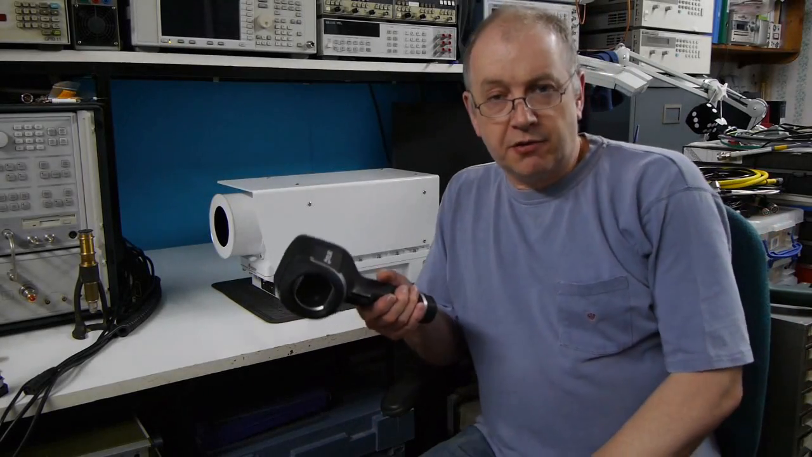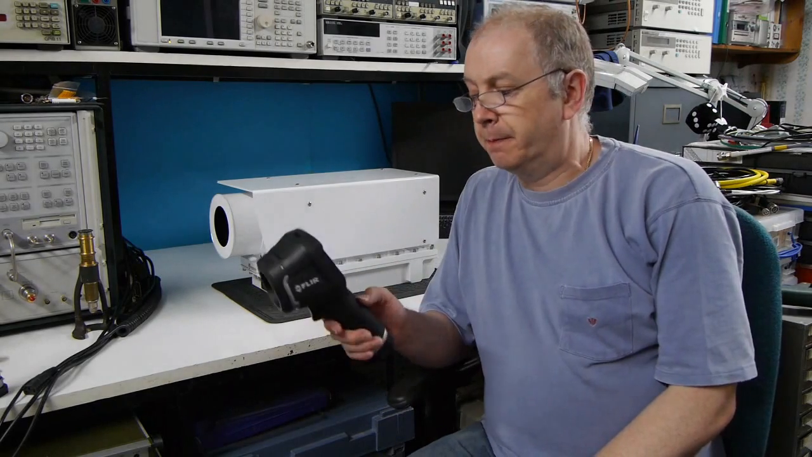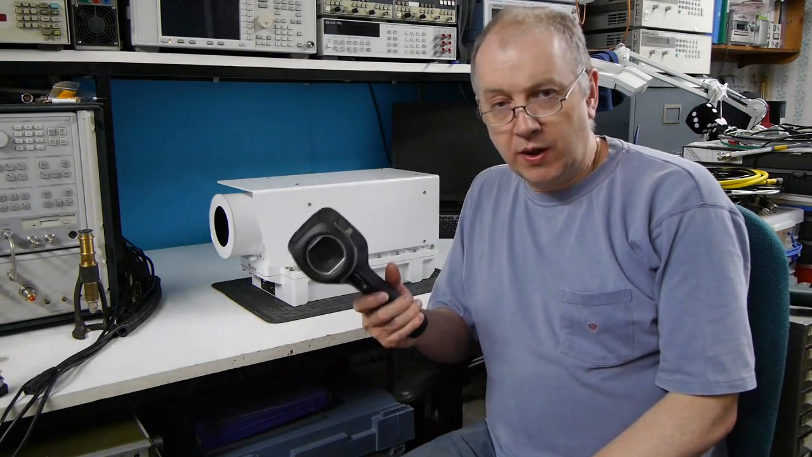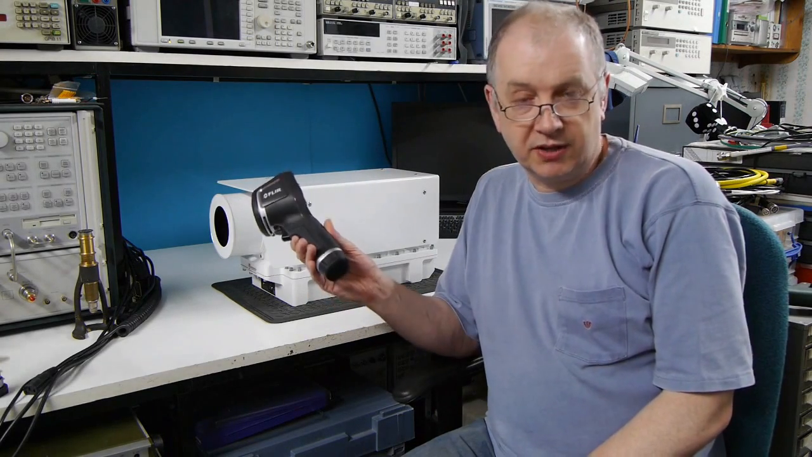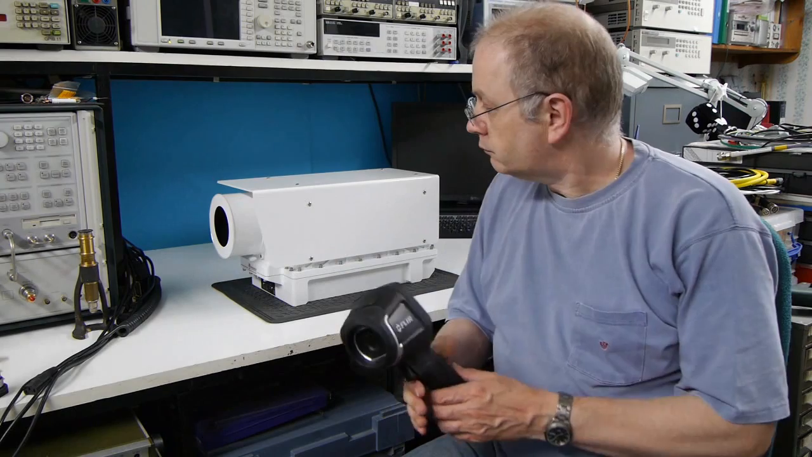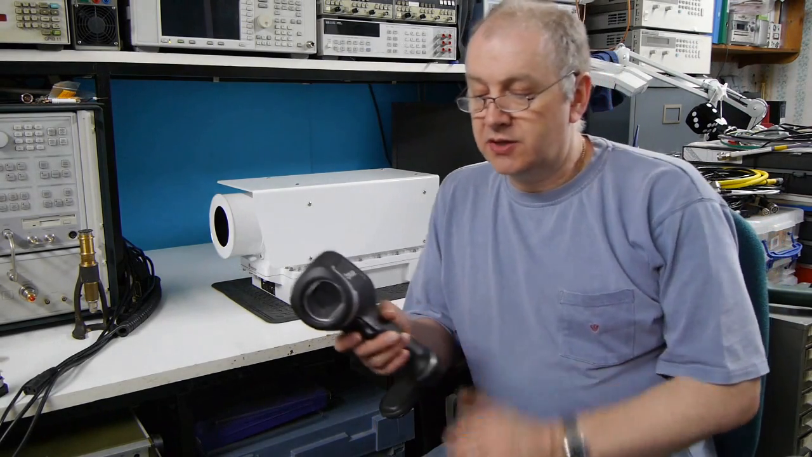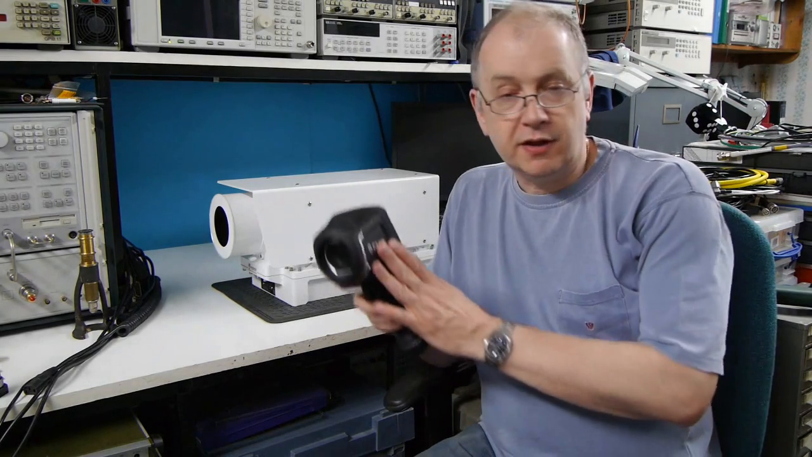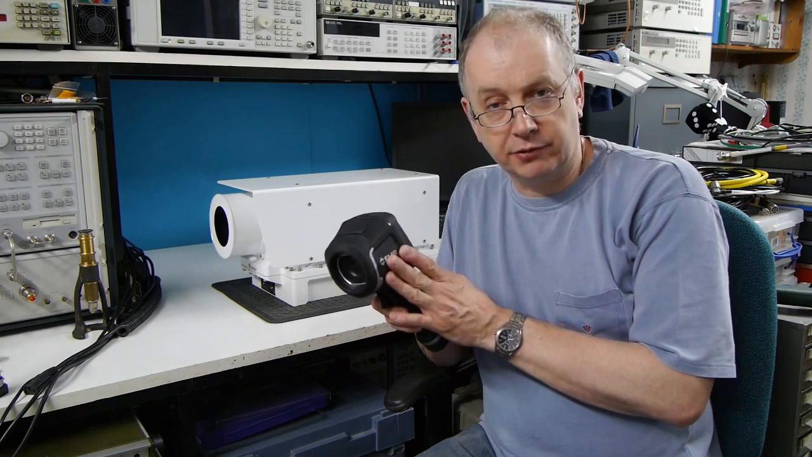So obviously there are a number of significant technical differences between these two devices. These differences go way beyond just the cosmetics and the fact that the FLIR is portable whilst the L3 is not. What's not obvious just by looking at them is that there's a wavelength difference. The FLIR is designed to operate on a central wavelength of around 10 microns.